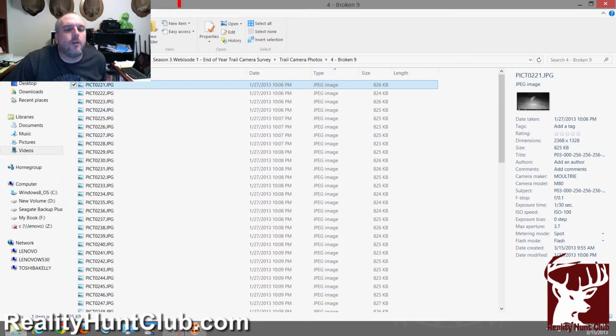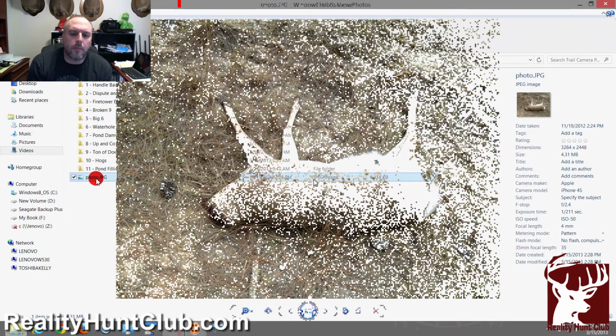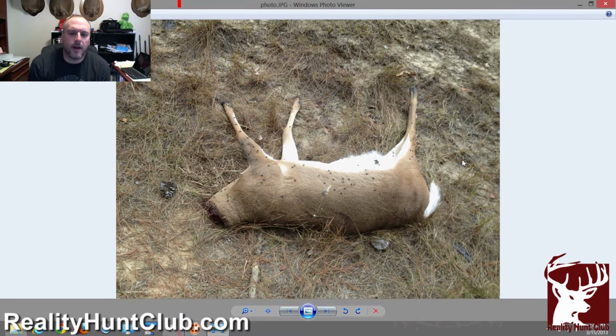Now, before we go on, back in December, we found this deer on the side of the road on one of our popular trails. Apparently somebody had hit the deer. I don't think it was poached. And they thought the antlers were good enough that they cut the head off and took the antlers home. Now, when that happens, immediately you start thinking that the deer you're hunting is dead. So we started looking around on pictures of deer showing up.